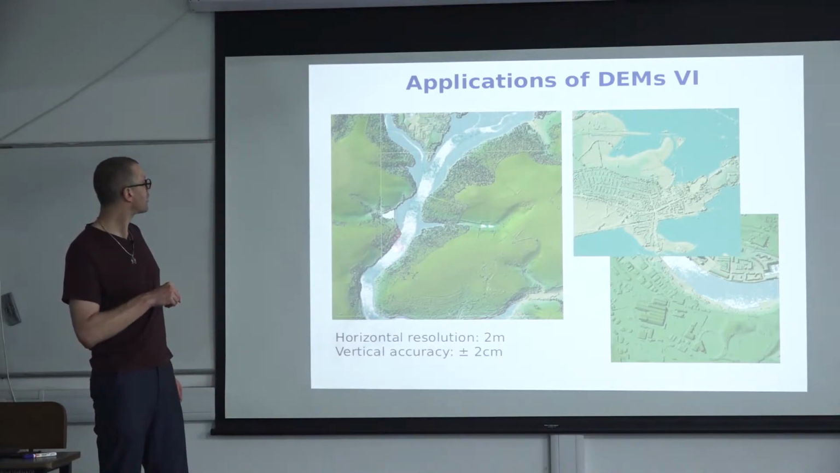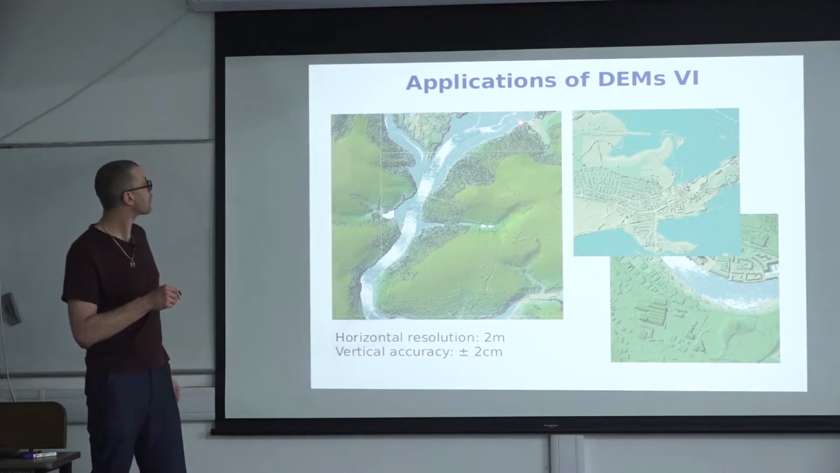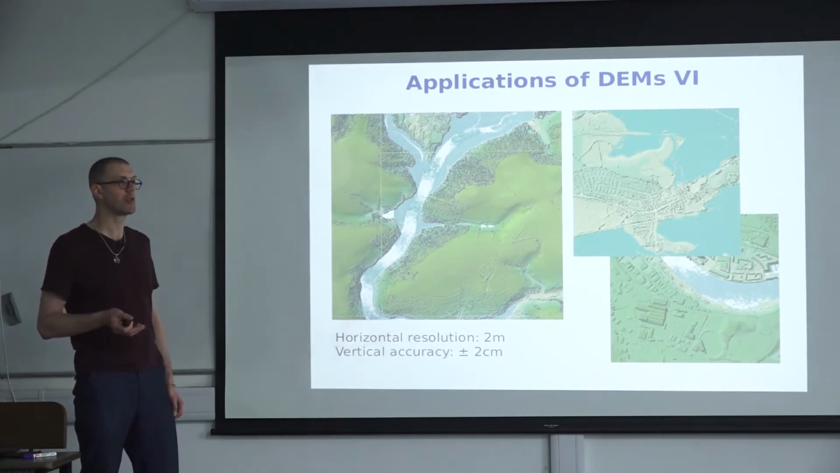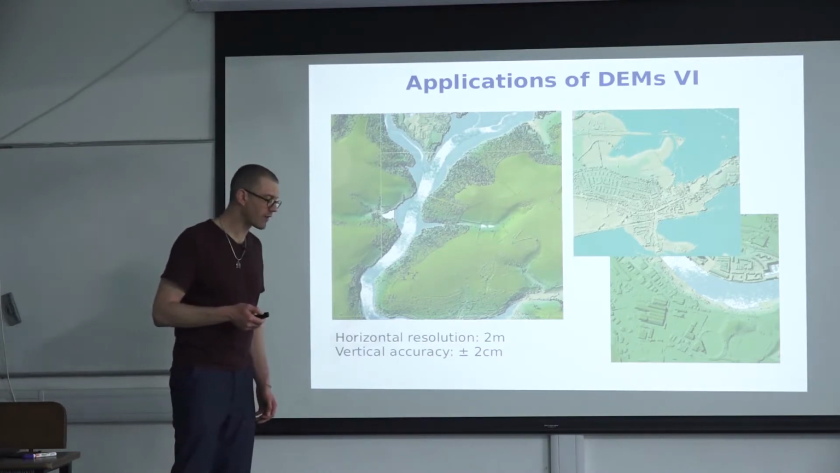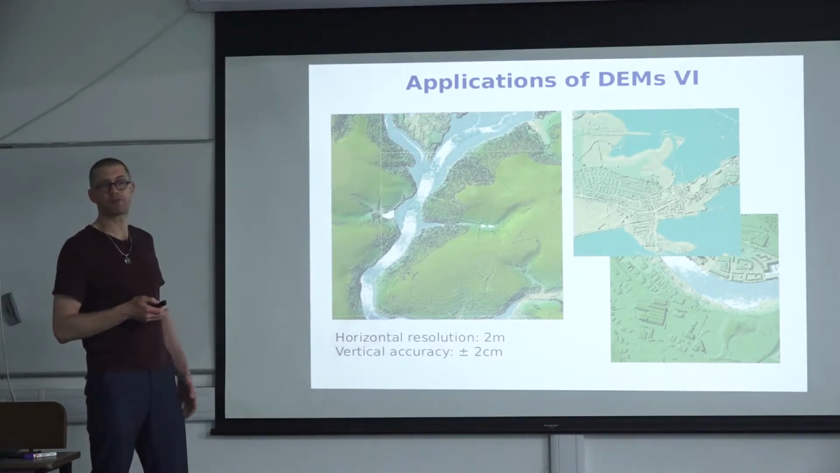But there you could use a green or a blue wavelength LiDAR that would penetrate somewhat into the water and would allow you to also monitor the bathymetry, as long as you don't have too much suspended sediment in the river. But the newer generation of LiDAR sensors measure up to 20 meters depth in rivers or in shorelines.